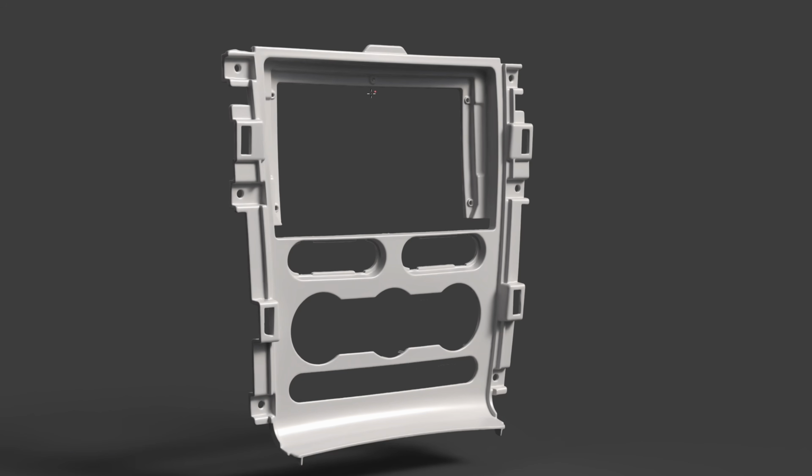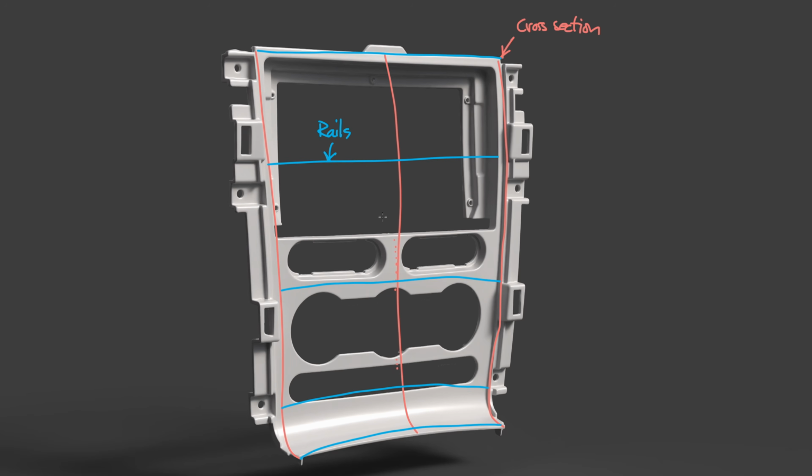The hardest part for reverse engineering is getting started. The console panel already has cutouts for the instruments, leaving very little surface to trace. I will create two cross-sectional profiles, one along the edge and one in the center, then mirror one of them to the opposite side. With these three profiles, I can build a 3D spline to reconstruct the panel surface.